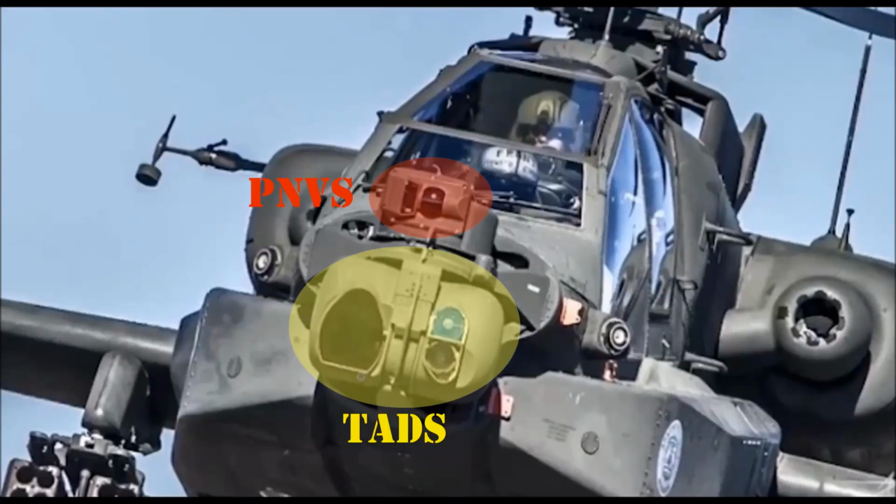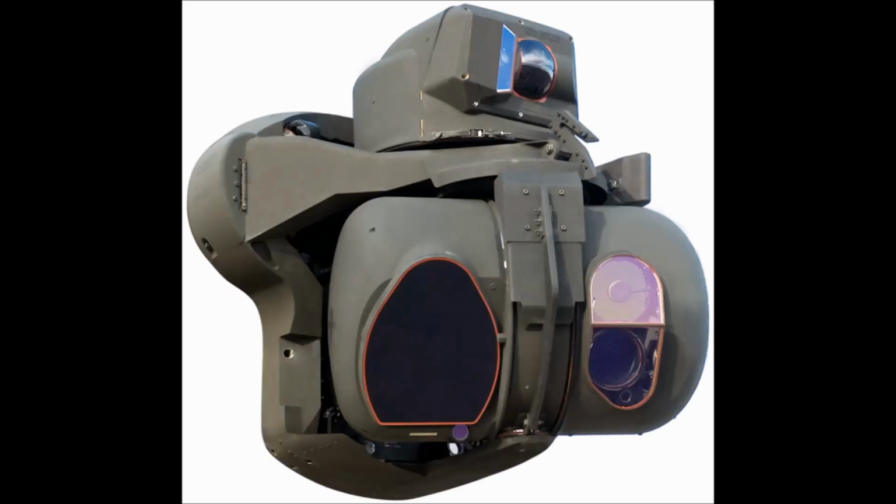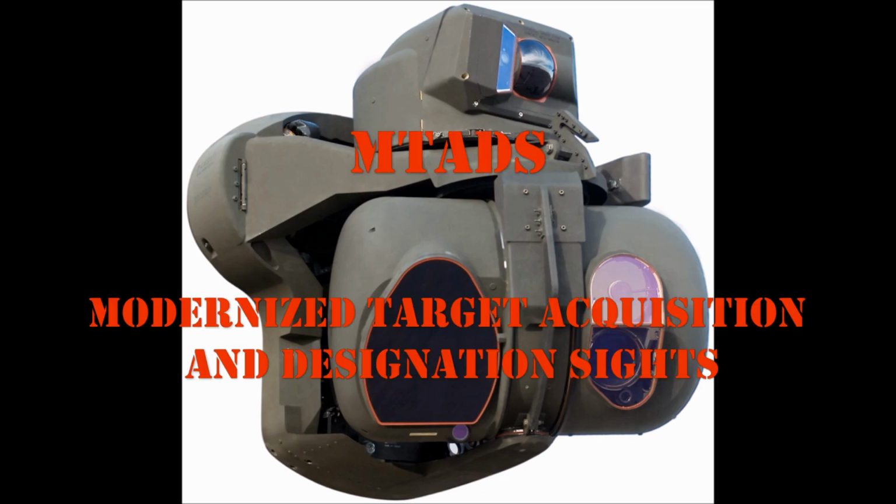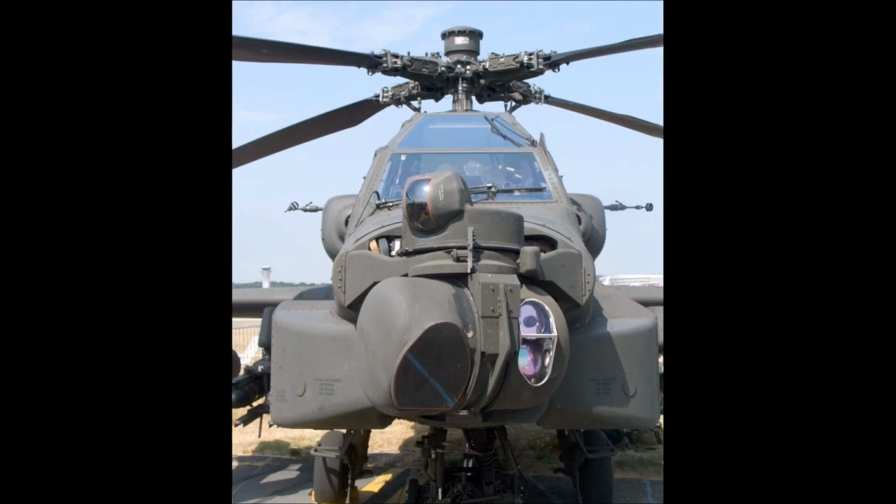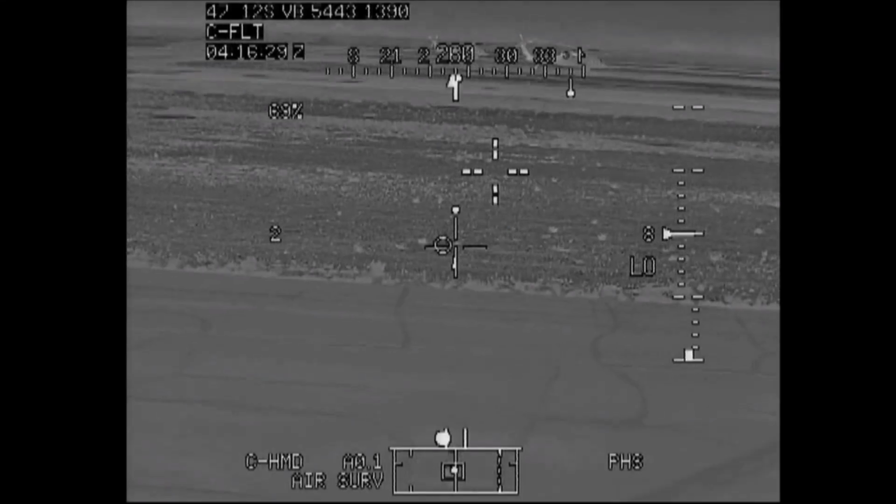TADS PNVS is the Combined Sensor and Targeting Unit. The acronym stands for Target Acquisition and Designation Sight, Pilot Night Vision System. Depending on the version of the targeting unit, it is sometimes called MTADS, with the M standing for modernized. There's also MPNVS, also modernized.